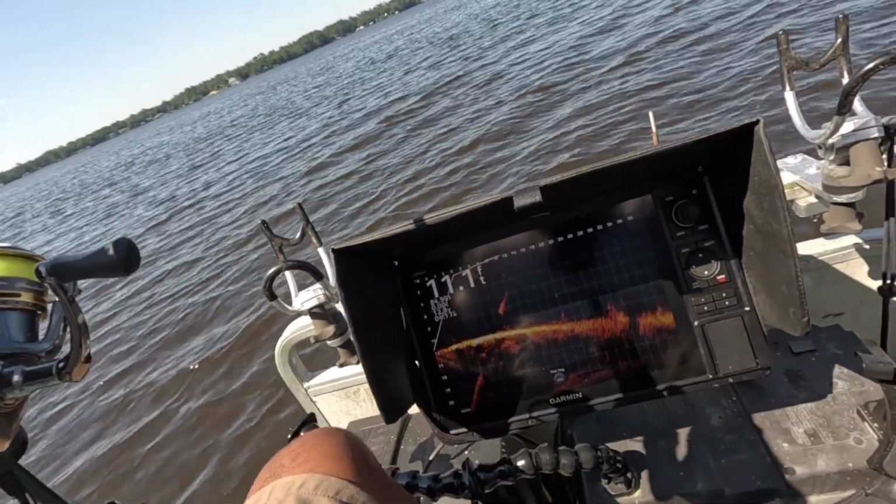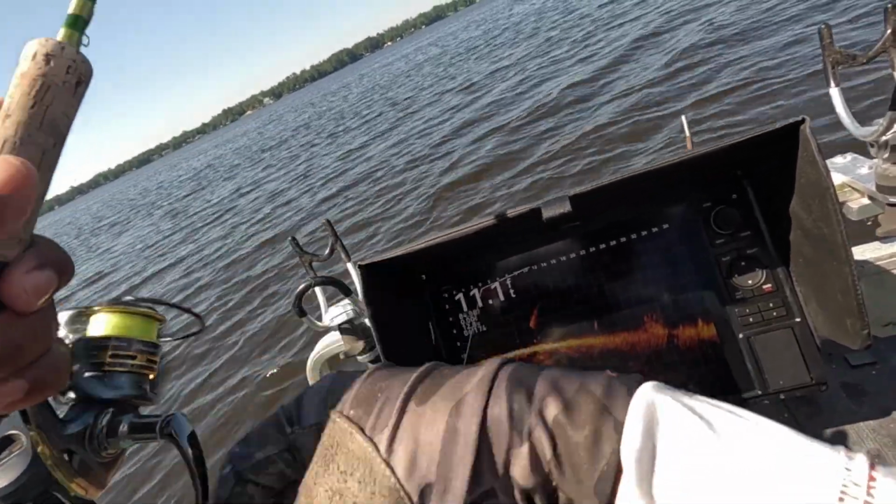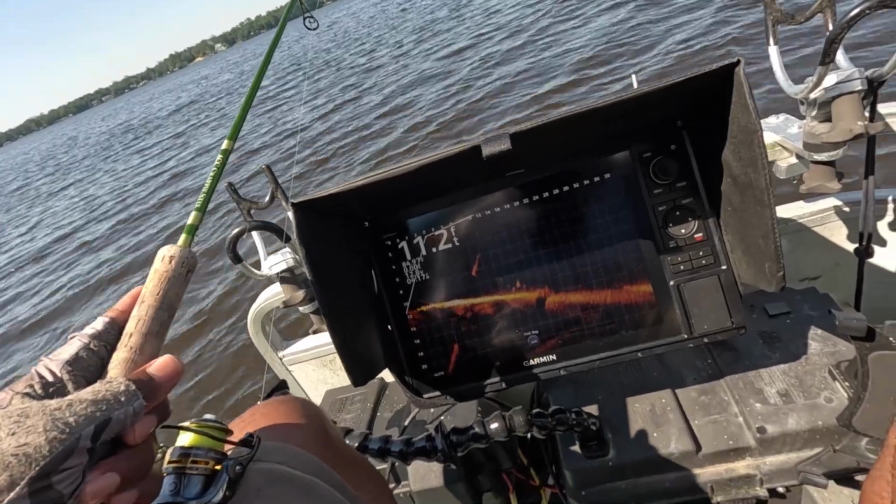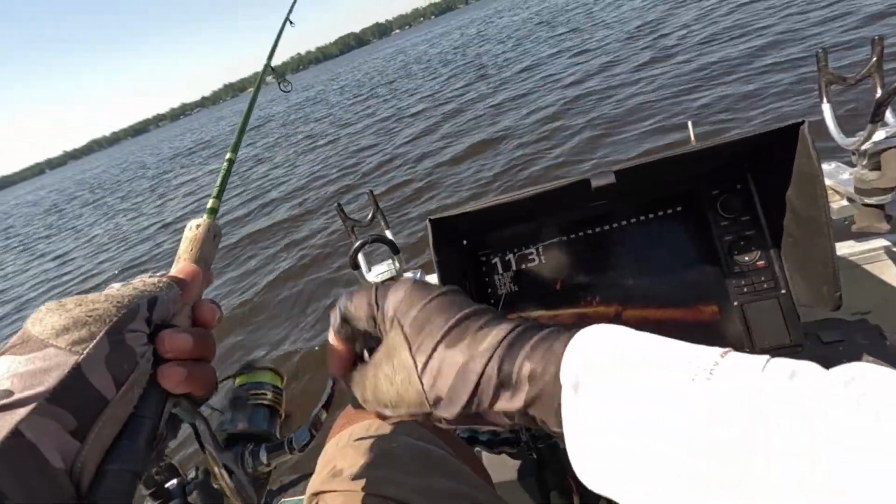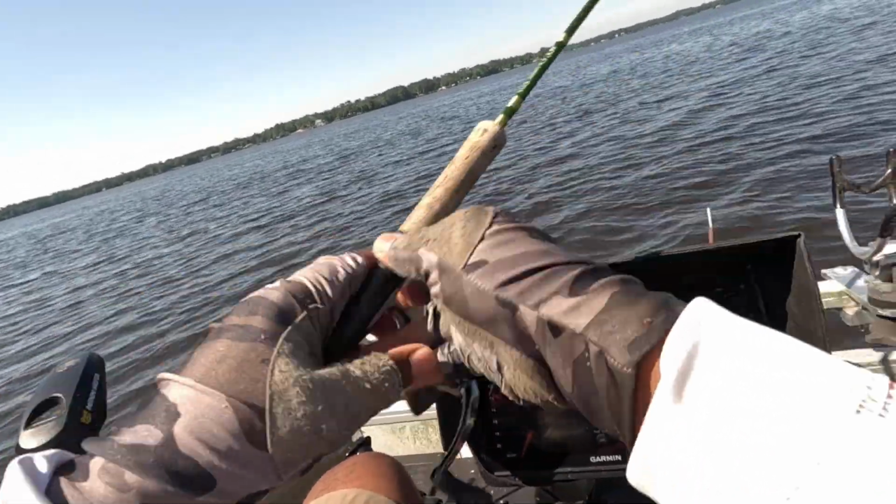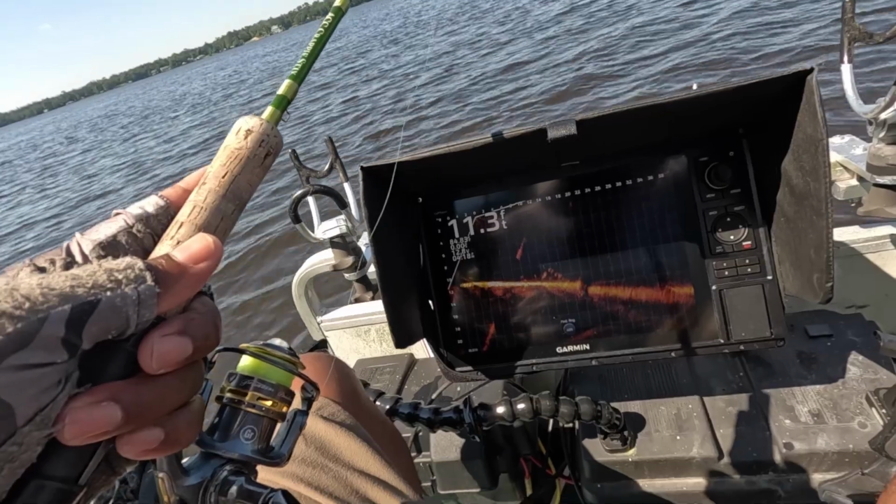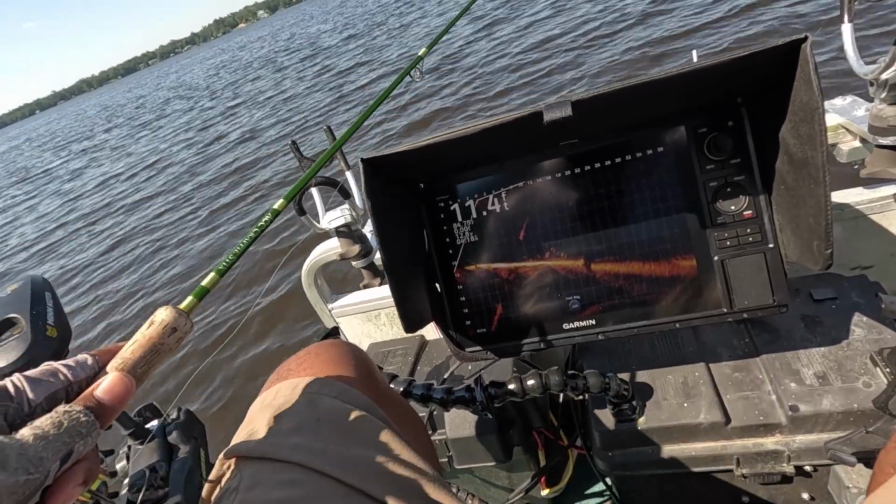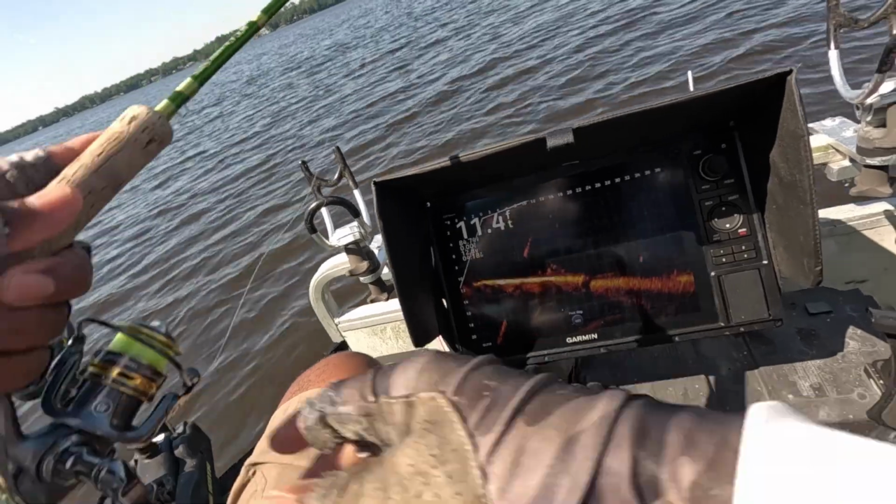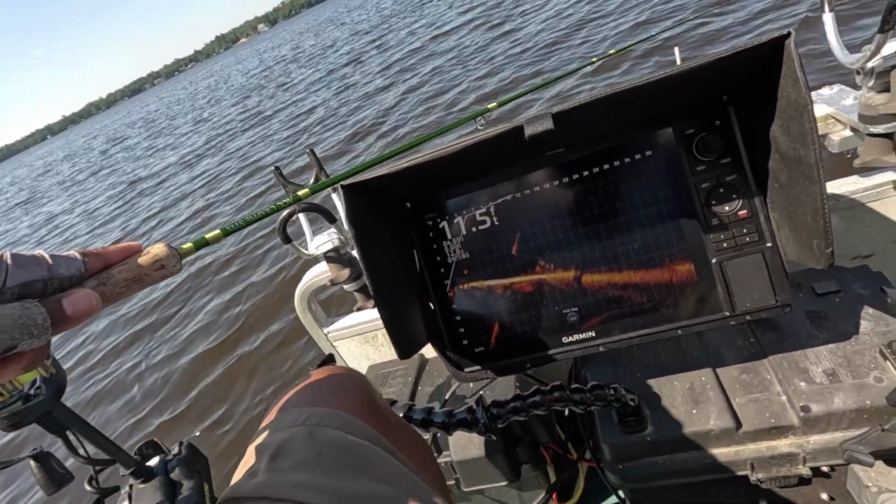See if I can engage that fish. I believe that might be the top of a stump. And I'm sorry, guys, I keep putting my hand here, but there's only so many ways for me to get in front of the camera and fish at the same time. Okay, 12 feet right out here. I'm gonna come in right there on top of them, try to keep my arms out of the way, see if I can engage one of these fish.